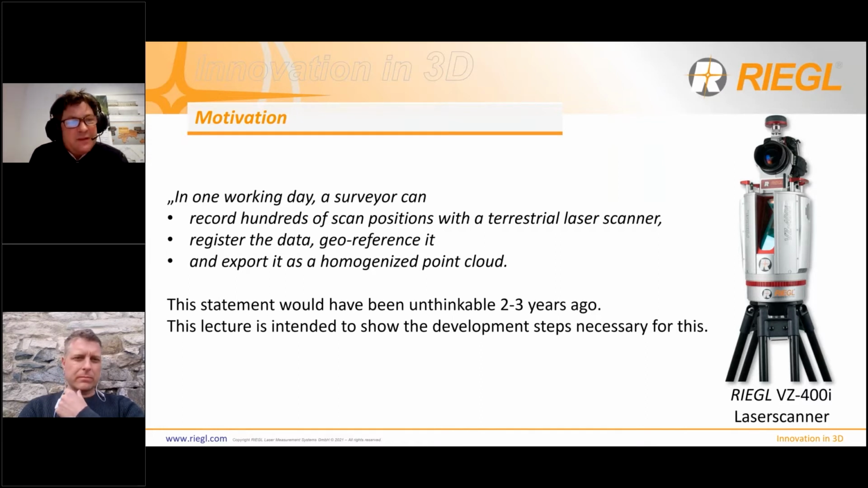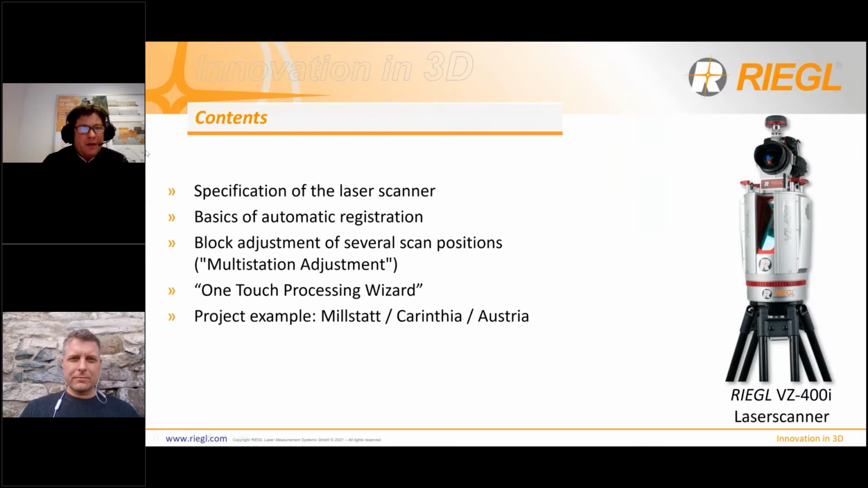So the first statement is, in one working day, a surveyor can record hundreds of scan positions with a terrestrial laser scanner. He can register the data, georeference it, and export it as a homogeneous point cloud. Two to three years ago, it would not be true what I'm talking about. But I want to show the different development steps why it's possible today.